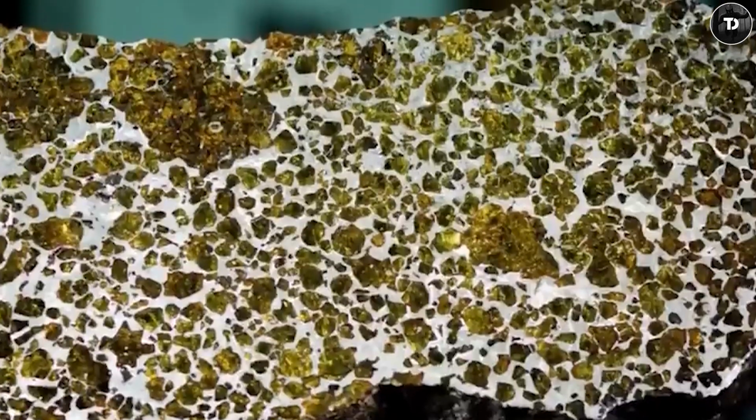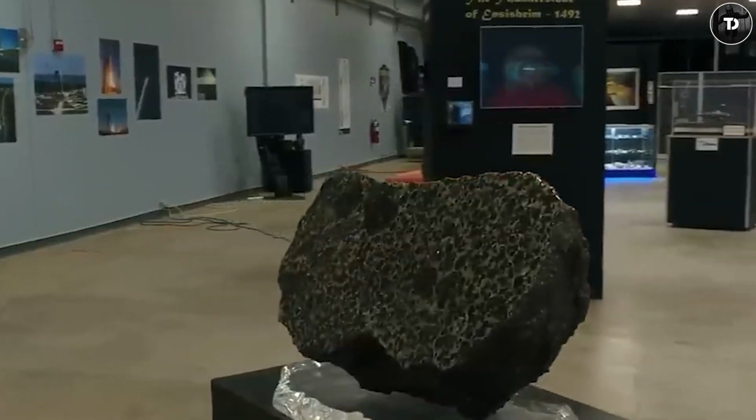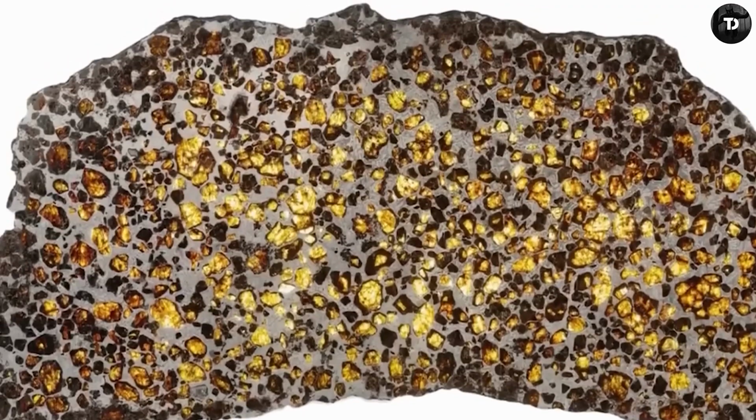This mysterious space rock still remains one of the greatest meteorite discoveries of the 21st century. Many hail it as a precious stone created by the universe itself. However, its exact origin remains unknown.